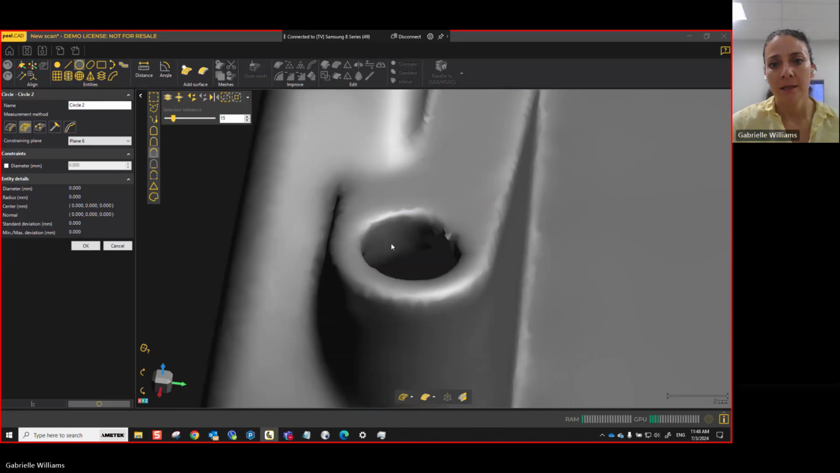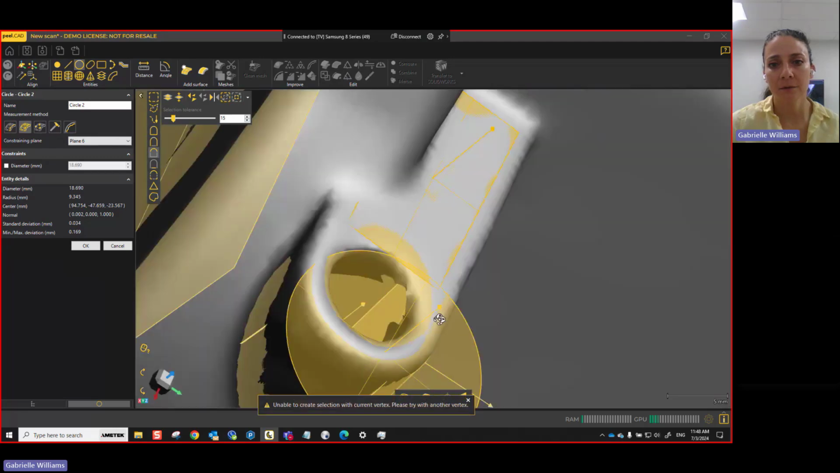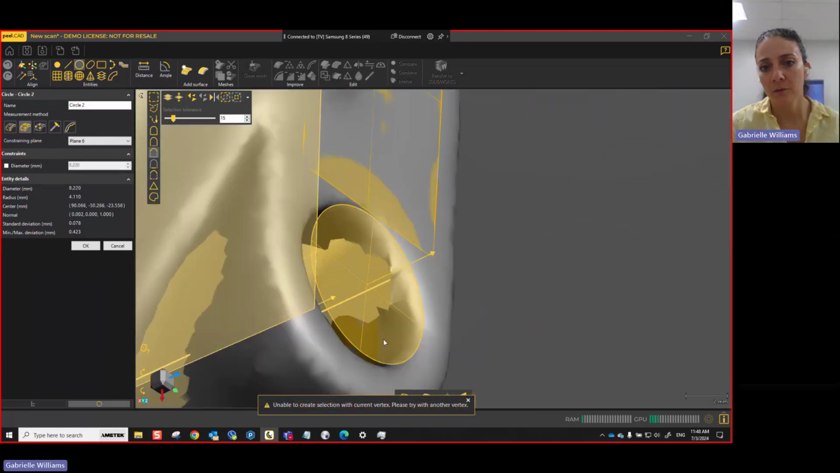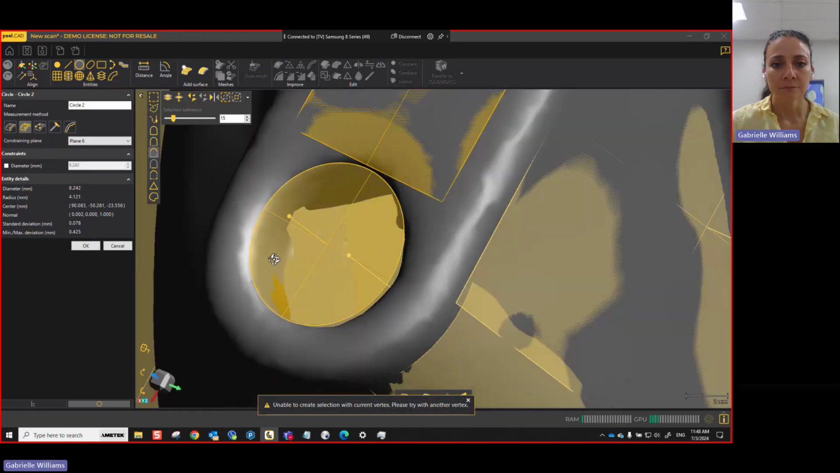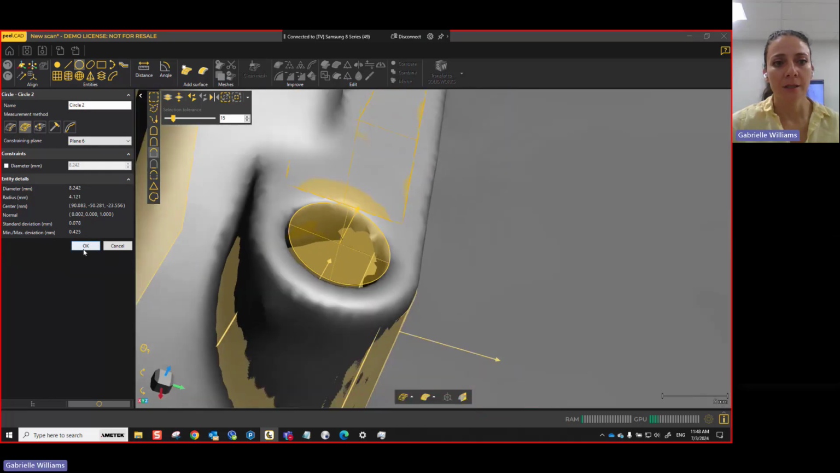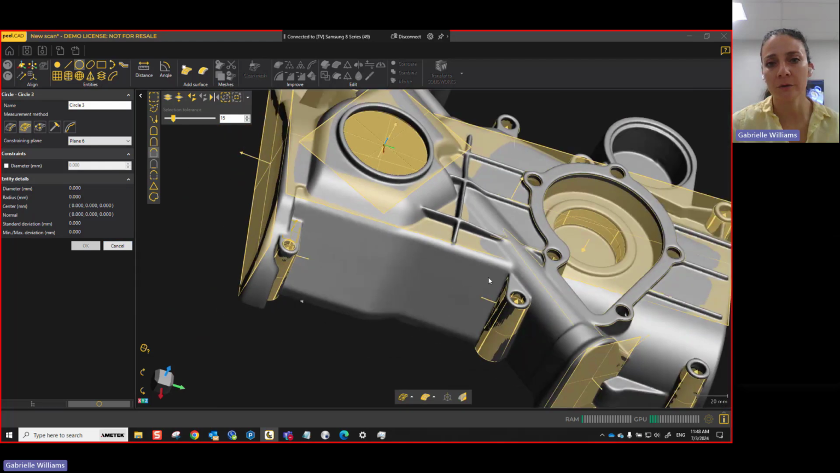And I just highlight the edge here. And if I need to highlight more, I can. So I go highlight more, my surface there. Okay, and that's going to create a circle for me there. And so that's a nice way to find your hole locations.